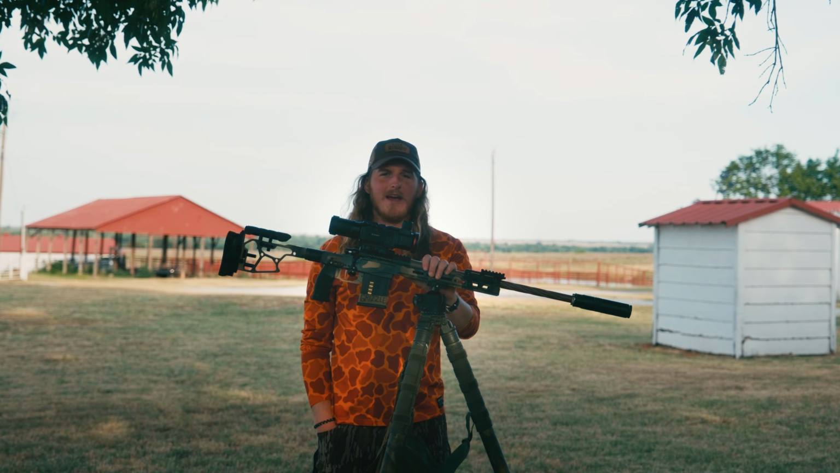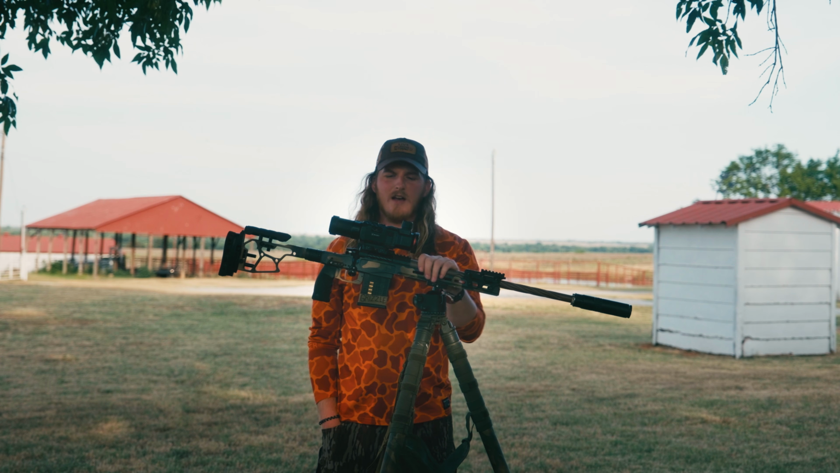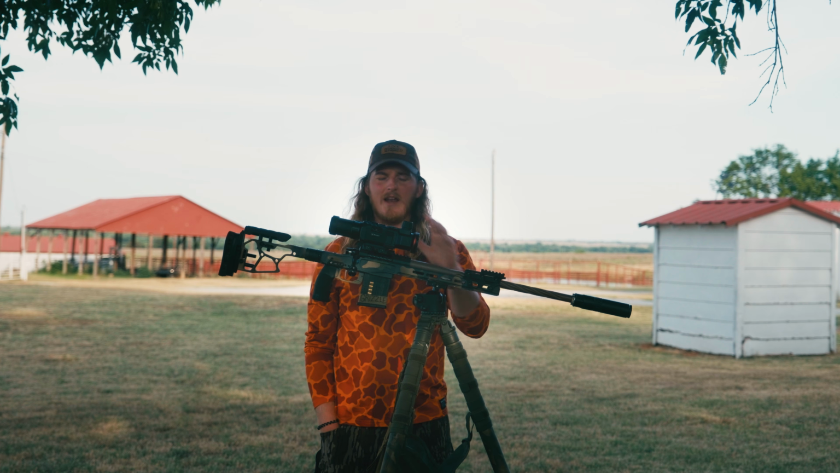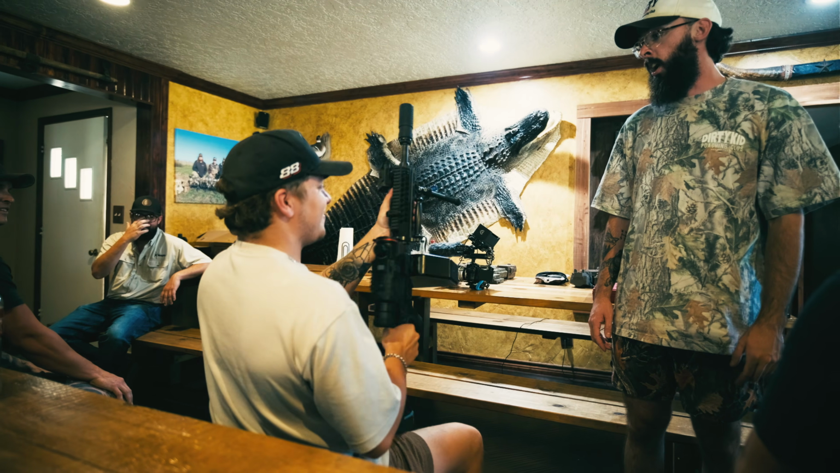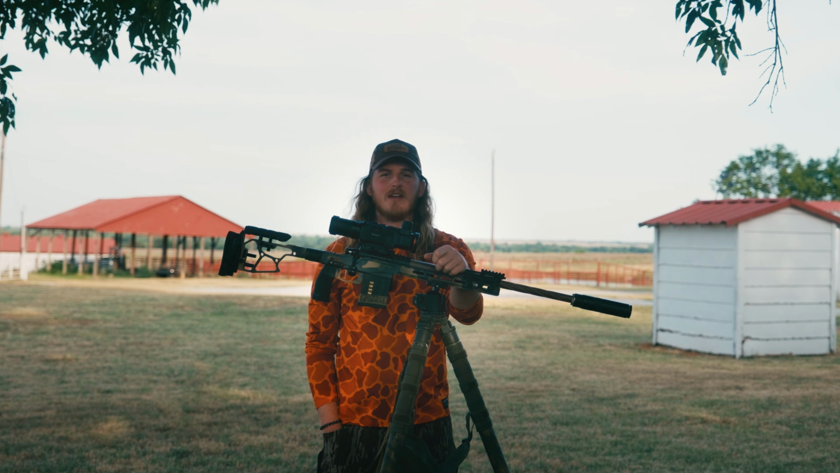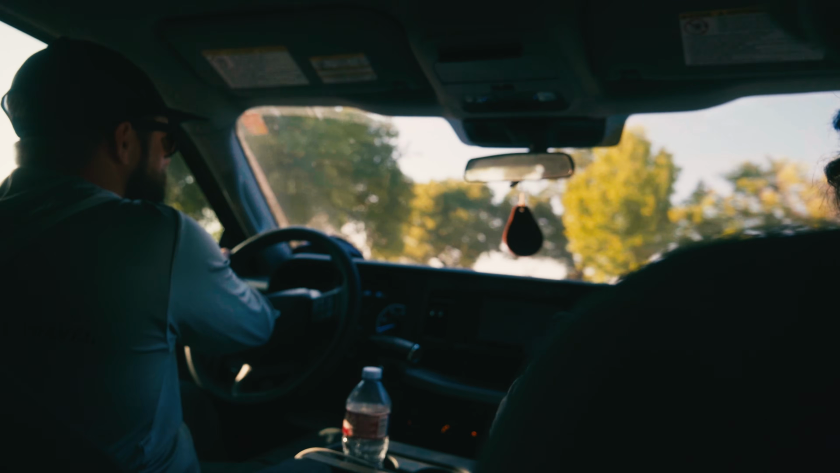guns out, magazines loaded, optics mounted, because we are running these Rico 3s. I'm actually running the Rico 3 Pro, and it's been absolutely fantastic. So we got all our mags loaded up, all our guns put together, optics mounted, torqued down, and we headed straight to the range to get everything zeroed as the sun was going down so that we could hunt that evening.